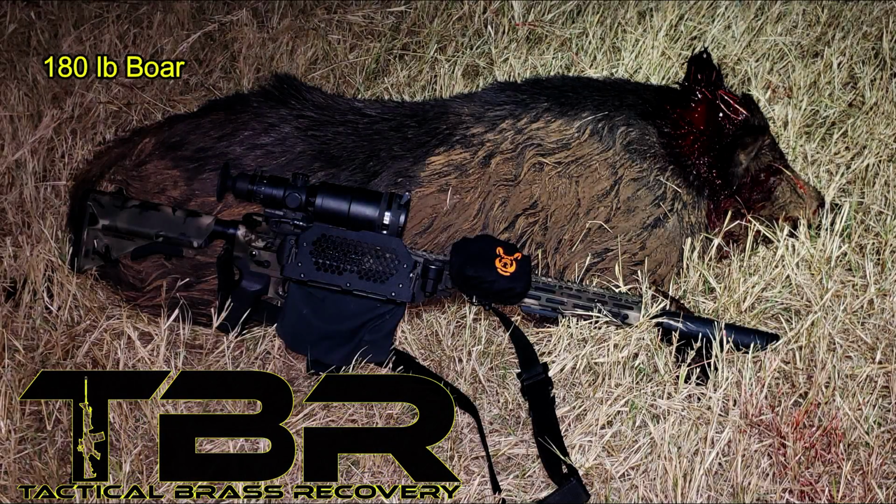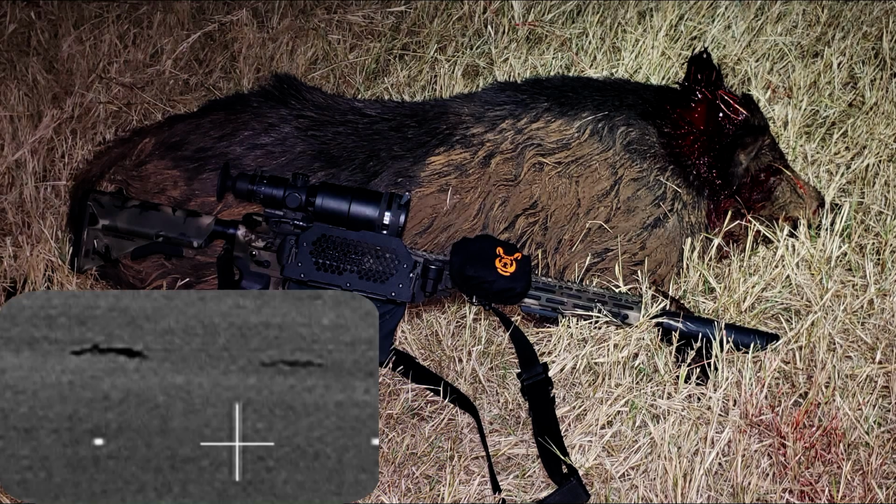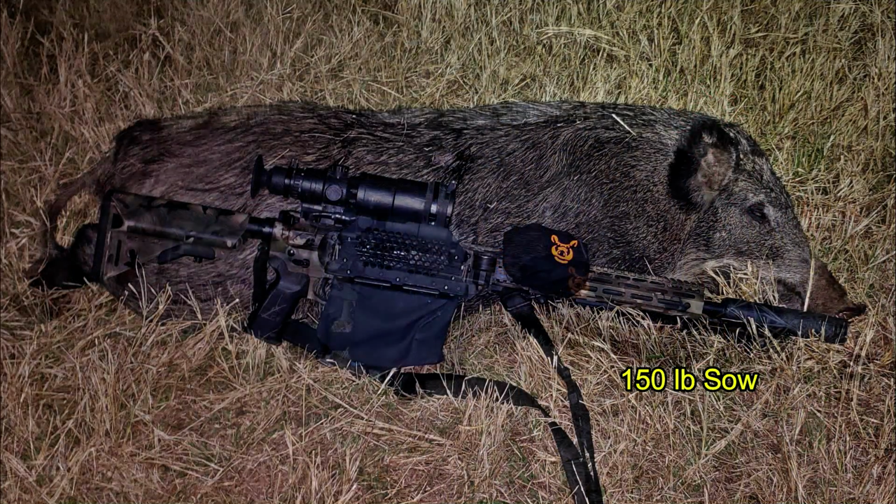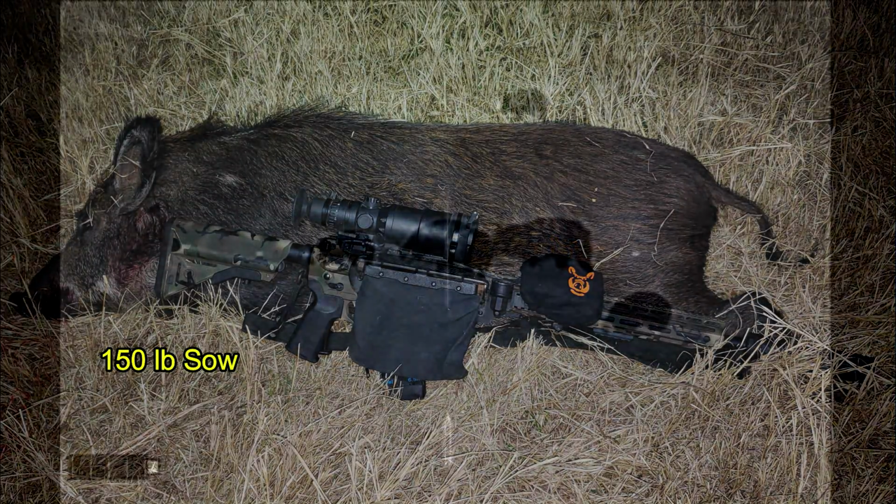Brass Catcher by Tactical Brass Recovery. The first hog down was a 180-pound boar with a second hog down behind it. The next hog is a 150-pound sow that was dropped, and then another 150-pound sow.